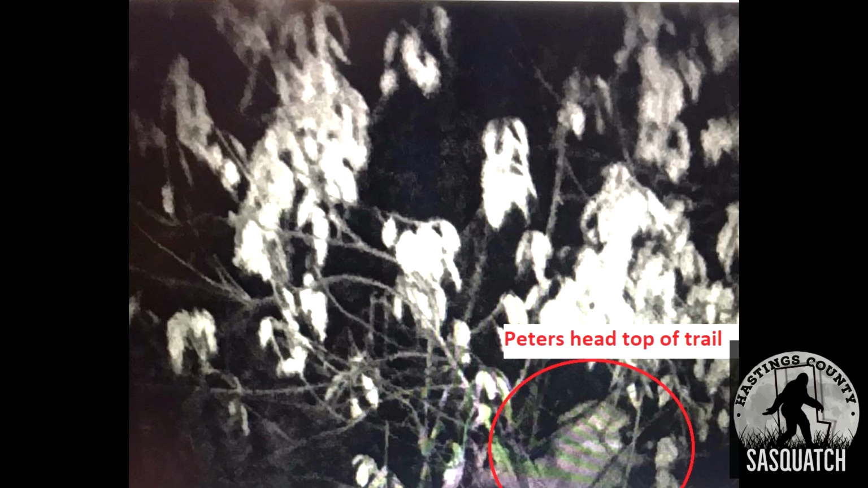See if we can get that going. Speeding it up a bit here. There we go. So he would have been down in the lower corner by the logo. You'll see where the logo is, that's where Peter's head would have been. So you can see it's fairly high up. Put a little freeze on it. Wow. A bit of a two eyes there.